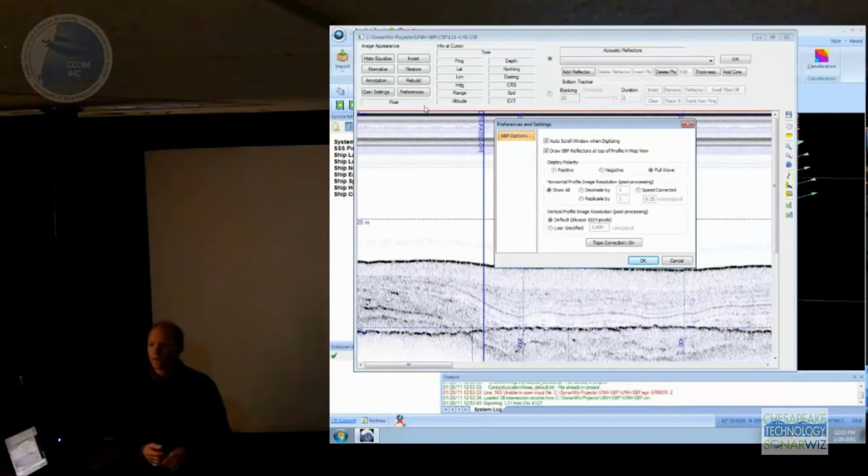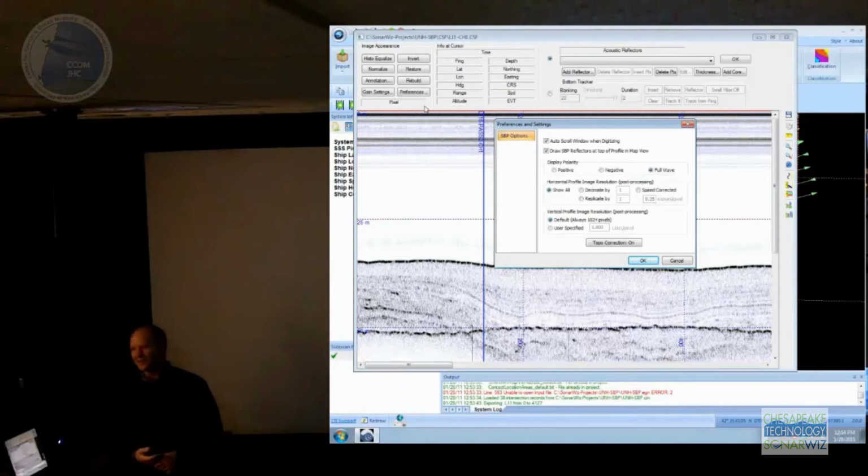But many people use it with multi-channel? I don't know of anyone that has, to be honest with you. Usually they can afford to collect multi-channel. They can afford $300,000. Yeah, exactly. They can afford it, yeah.